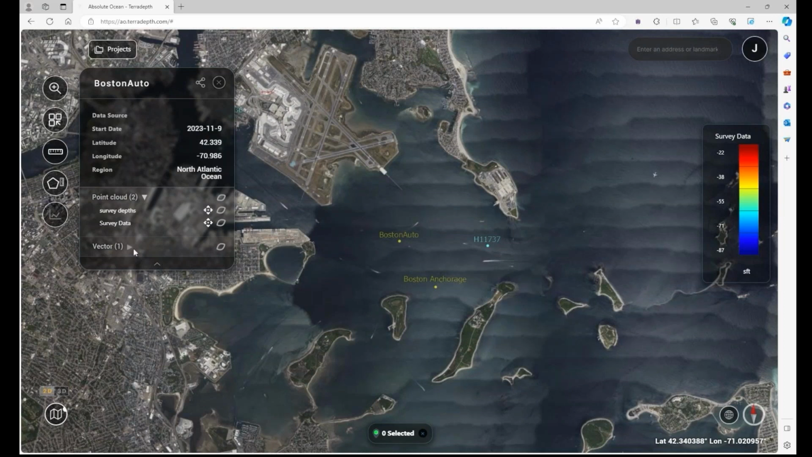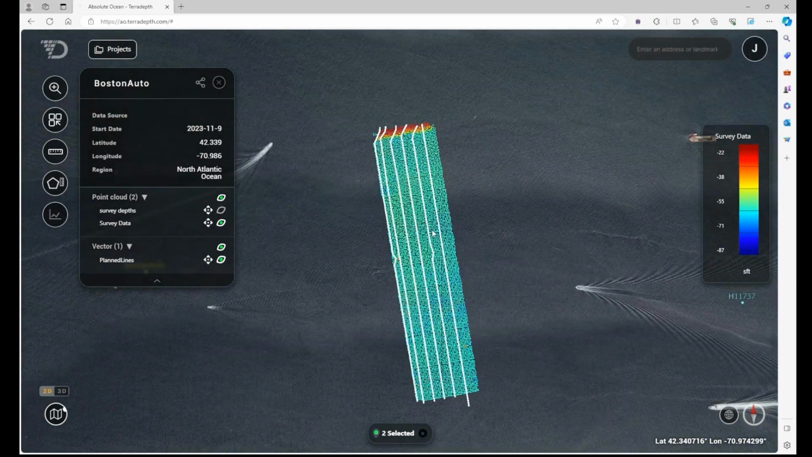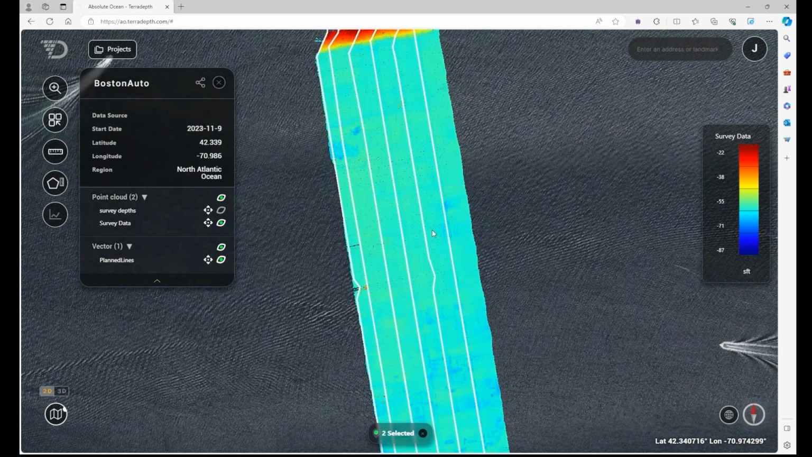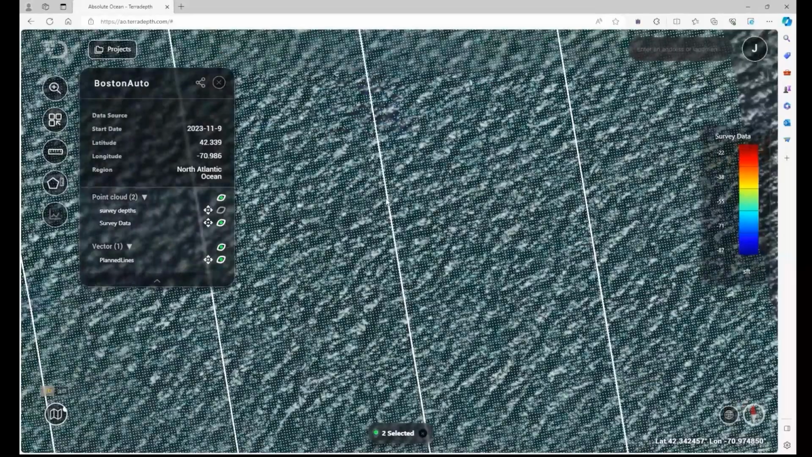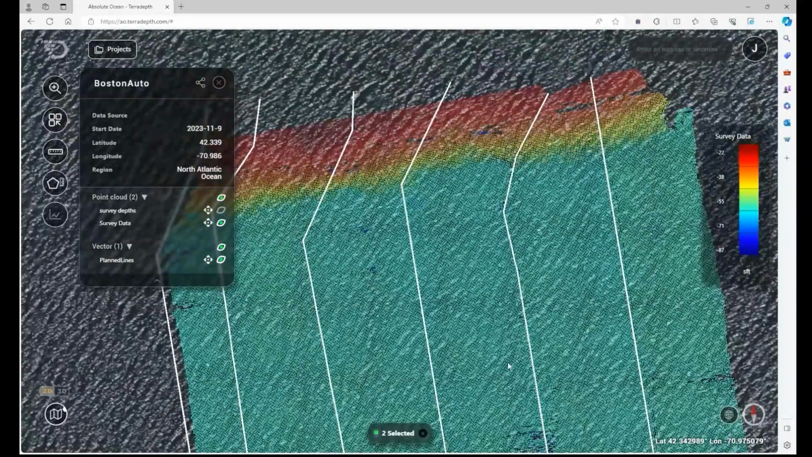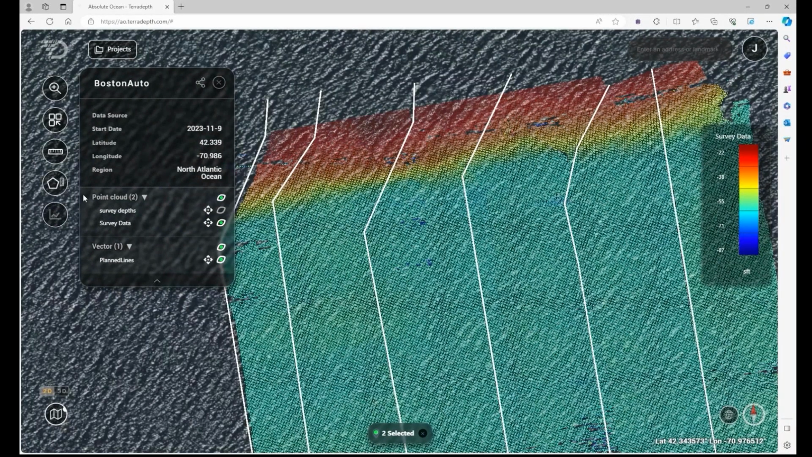Okay, so now I actually created a KMZ file of my planned lines, and you can see that I have a visualization for those. I have a visualization for one of my XYZ surveys. I've generated an XYZ from the matrix, and if you zoom in, you can see the grid. I'm right-click and dragging to pan around, just like you would in most GIS things.